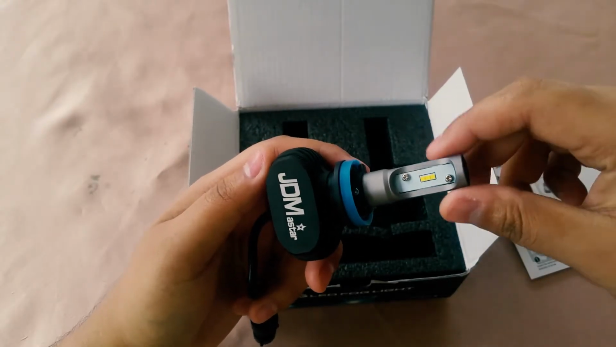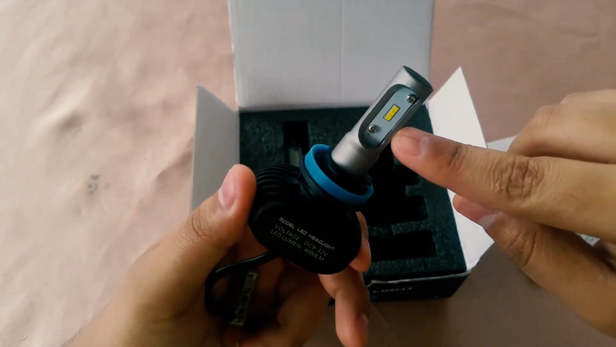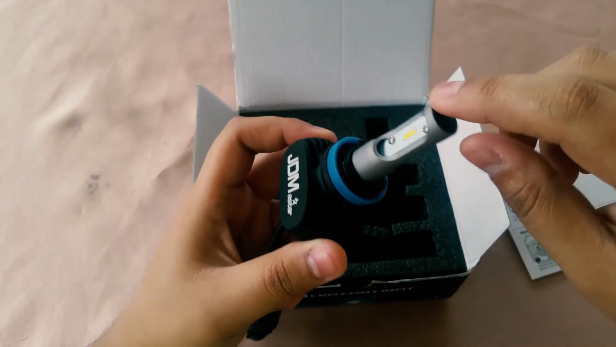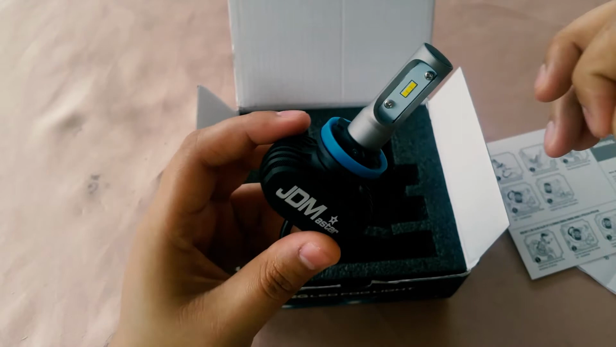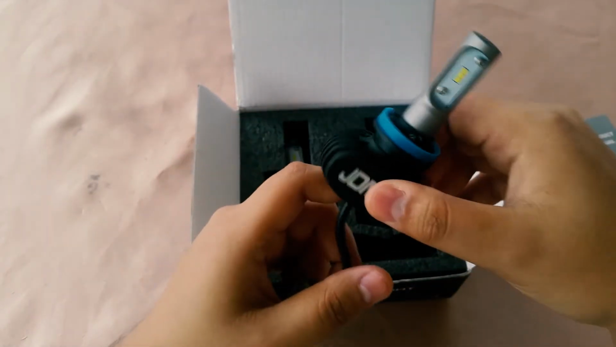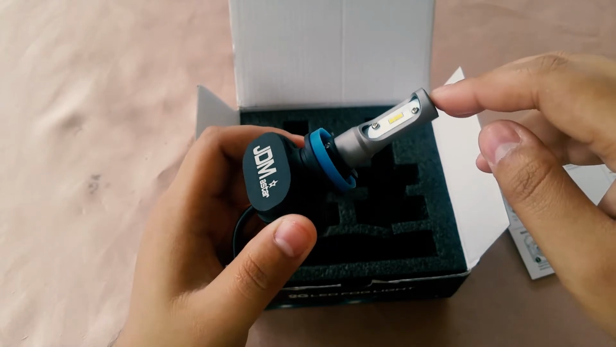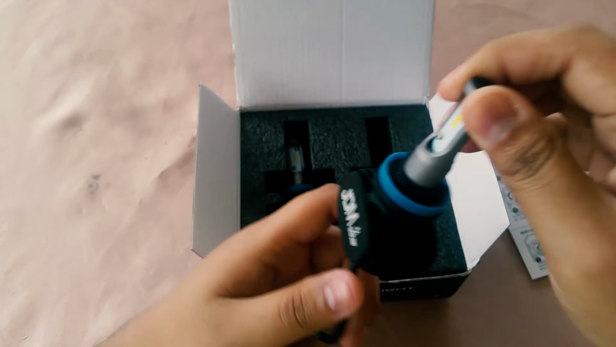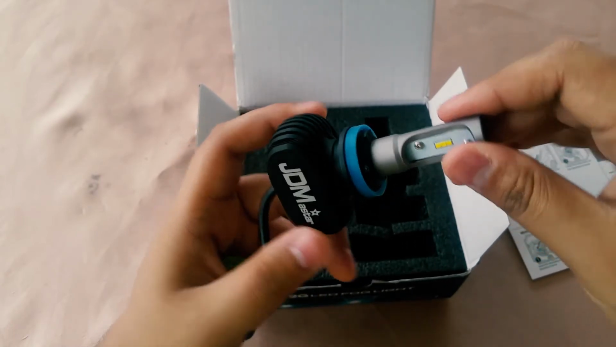So here's the bulb. Each bulb has 6 LEDs, 3 on this side, 3 on the other side, nothing on the top. It uses sealed CSP LED chips, which is very efficient. The power usage of this bulb is 25 watts. It works between 9 and 24 volts. The brightness is 4000 lumens and the color temperature is 6000 K.